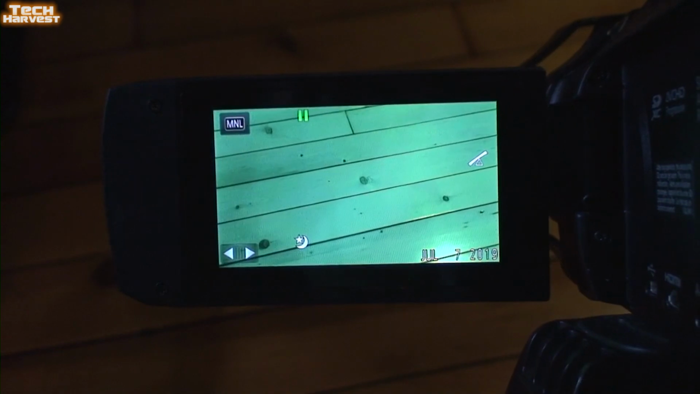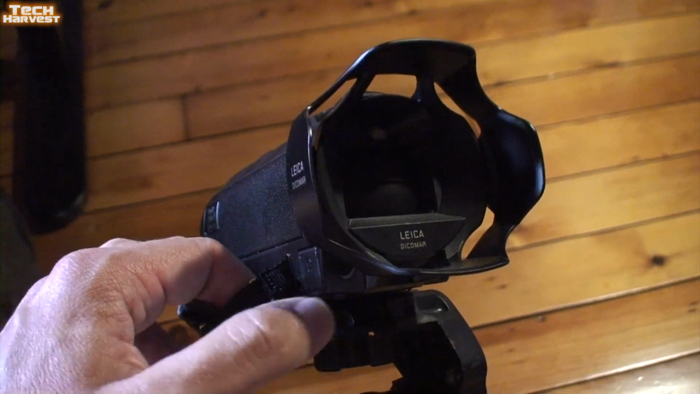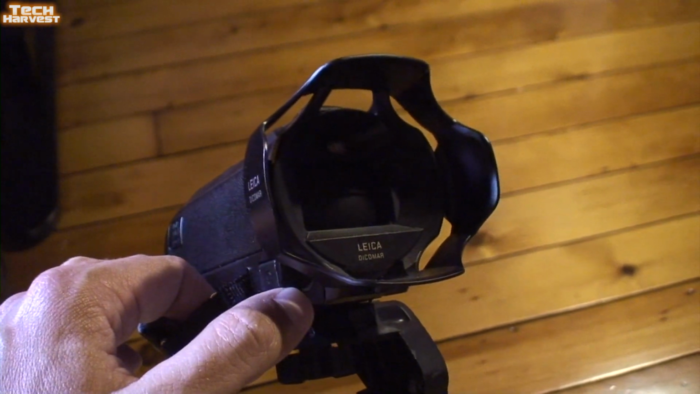Okay, so I'm in my office up here, and I have the infrared night vision enabled on the camera. And you can see that there's some part of the screen that's obscured there, and that's because of the lens hood that's actually obscuring the infrared light on the camera. So if you take a look at the camera, this right here is where the infrared light shines out from.